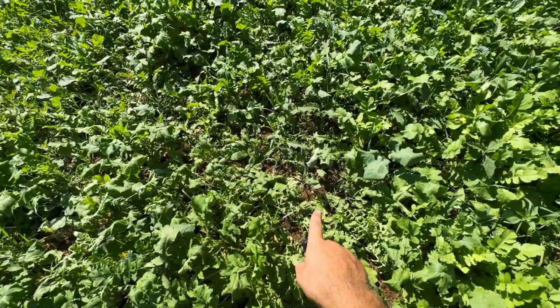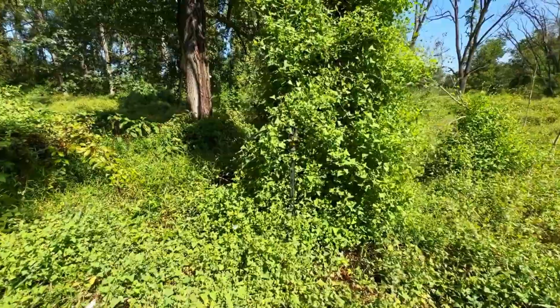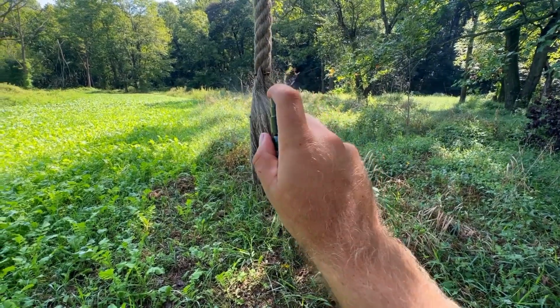I'm just starting to see a little bit of browse pressure in a couple of these spots. That means deer are in here and they're nibbling at it. This is a problem. Shoot. Gonna hit the scrape with some pre-orbital doe.